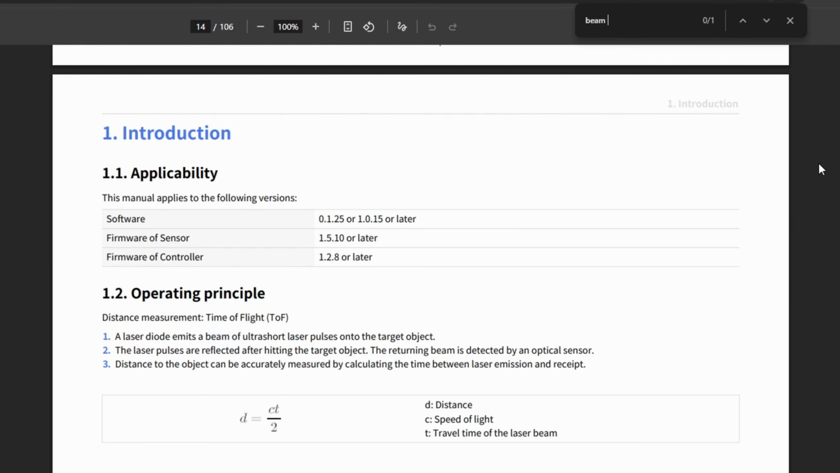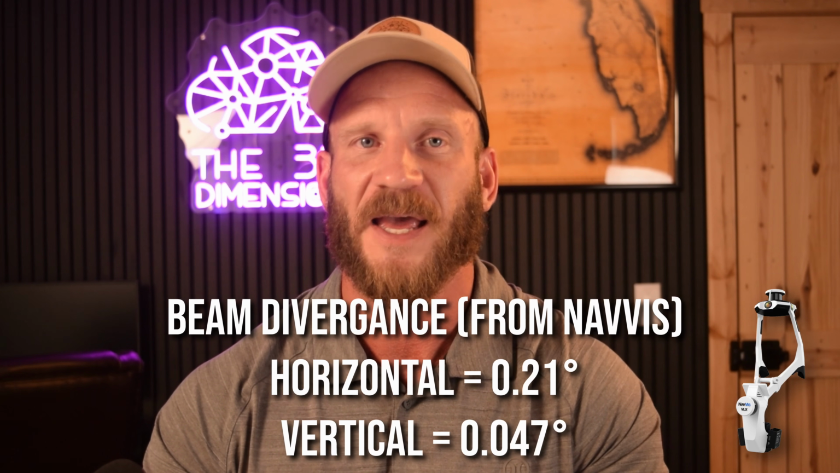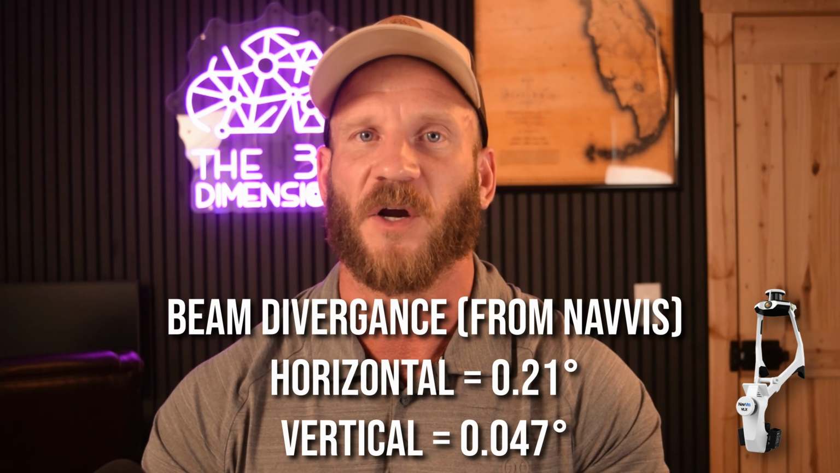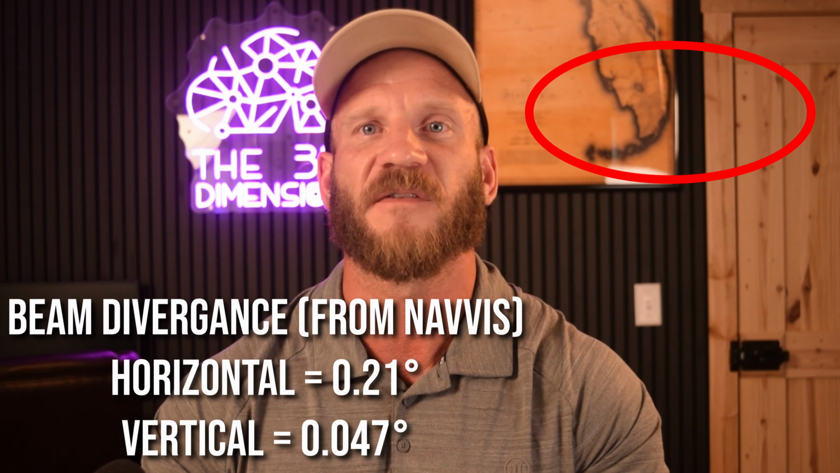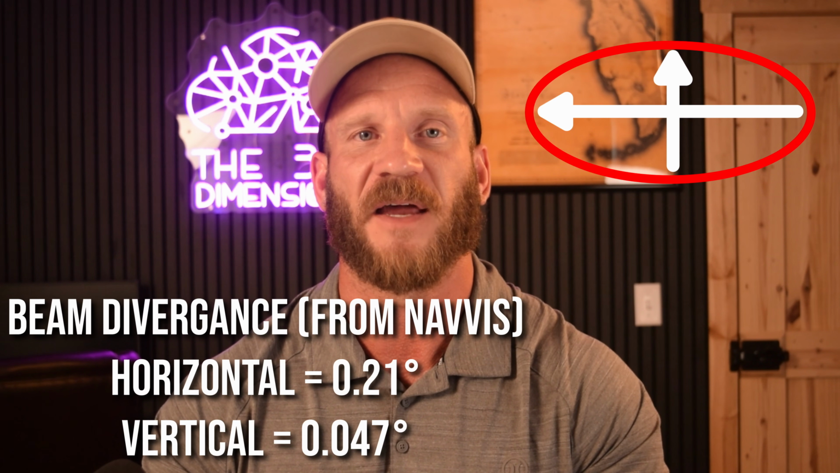Finding the beam divergence value for Hesai's XT32 that the VLX uses wasn't as straightforward, as they omit this information from their official spec sheet. I reached out to NavVis to see if they could answer this question, and they got back to me with a value of 0.21 degrees horizontally and 0.041 degrees vertically. We're getting two values here because Hesai's laser has an elliptical shape, and these values apply to the semi-major and semi-minor axis of that ellipse.